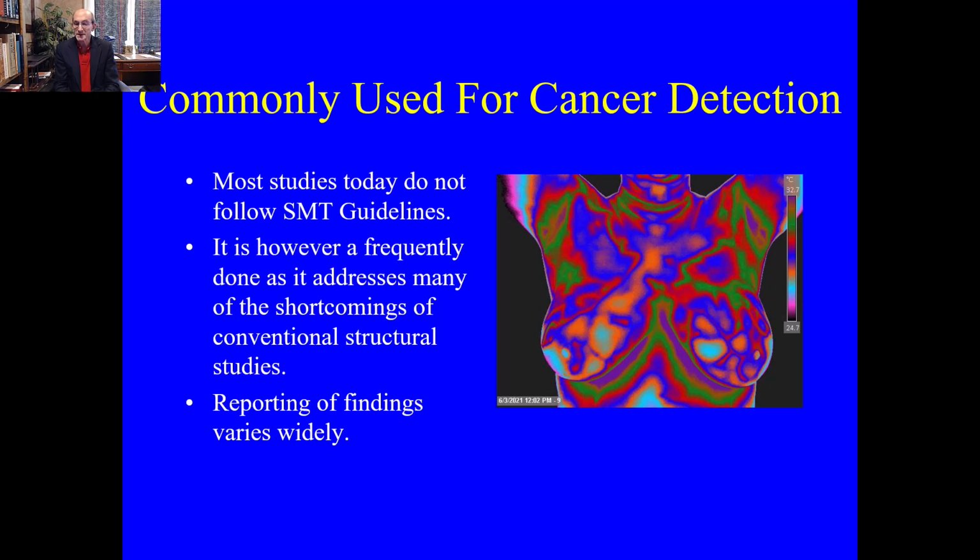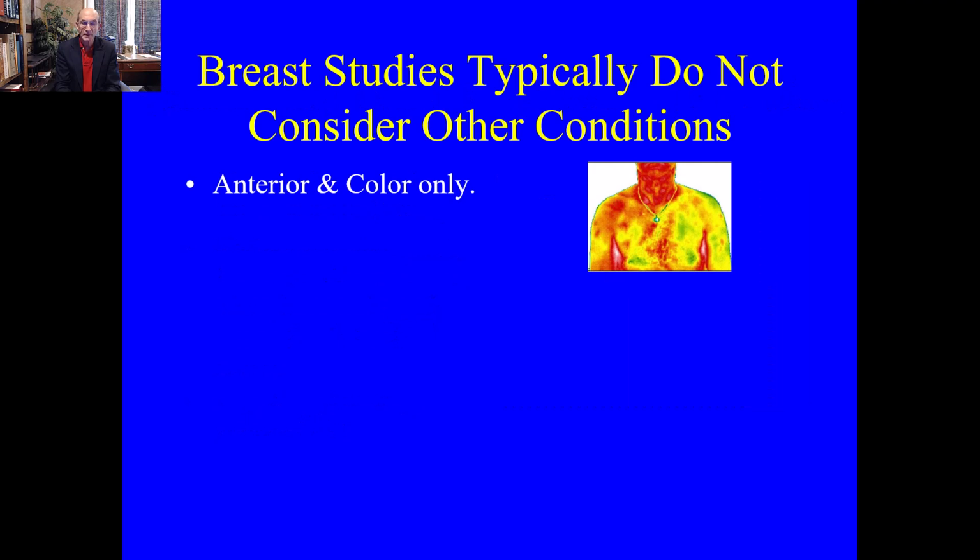One problem with breast studies is that reporting of findings varies widely, because most often when it's not done in a medical orientation, and even at times when it is done in a medical physician's orientation, how to differentiate impressions or thoughts from the findings in medical report writing can vary widely if you're not trained. Breast studies typically do not consider other applications. If you get a breast thermology examination or a breast thermography examination, in particular from an alternative clinic, they're not going to really know about medical applications.